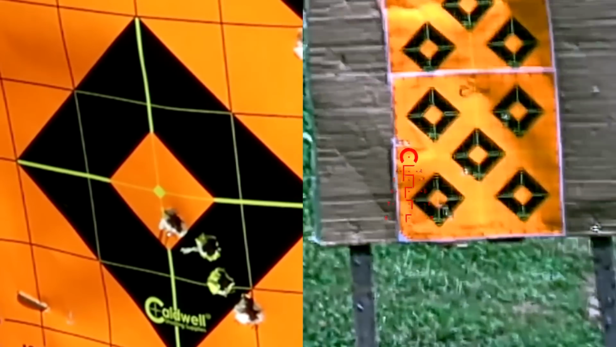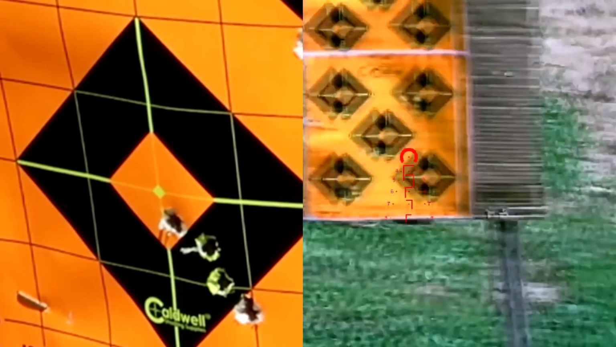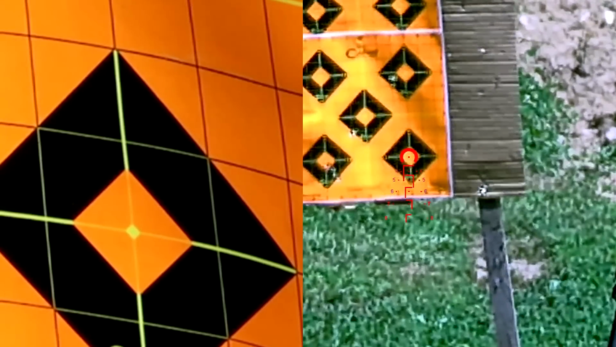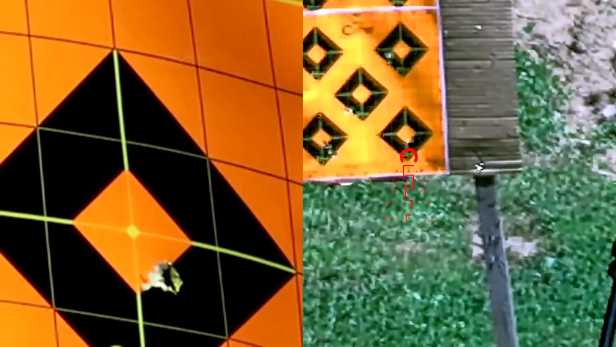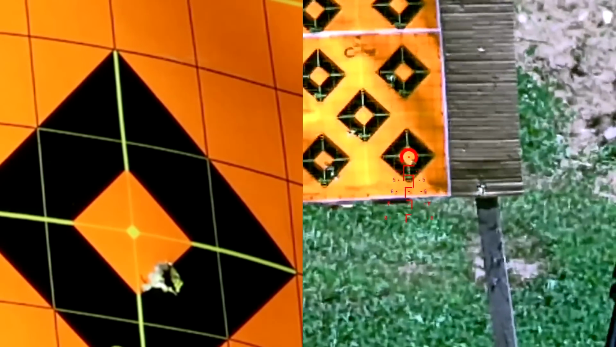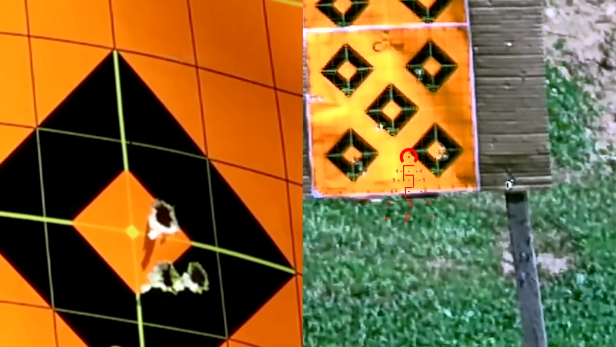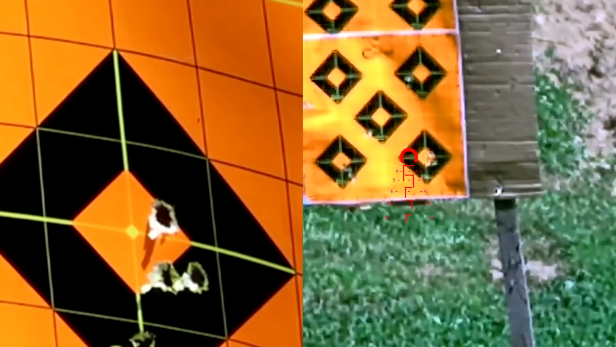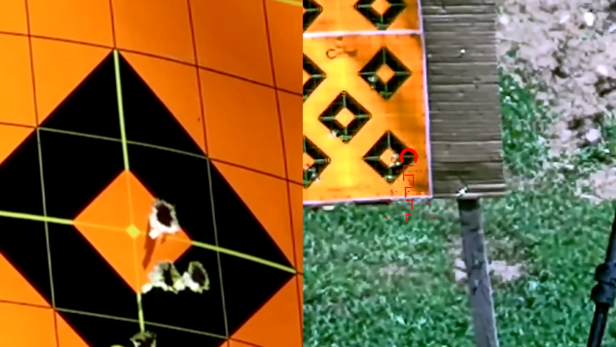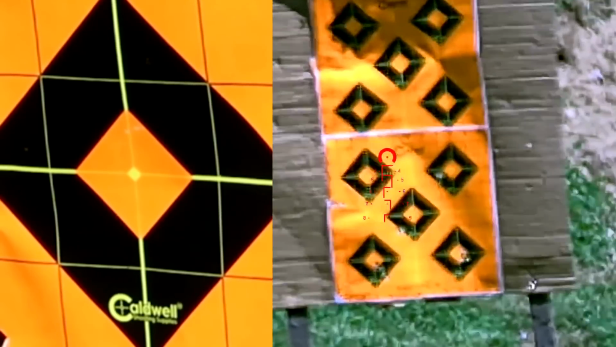Got some gas coming back. Look at it through my... our first one was in there. Let's go to the bottom right. Oh yeah, we hit the same spot as before, really, that bottom right edge of the orange. So I like that, but I'm gonna make another slight adjustment. Here we go.